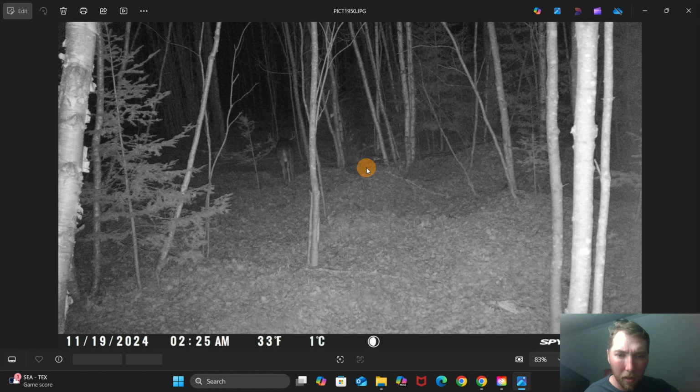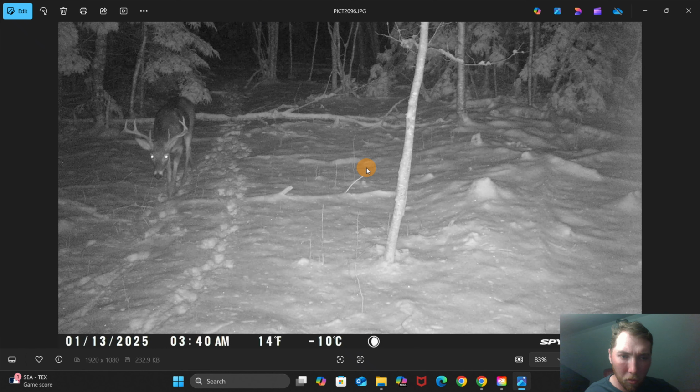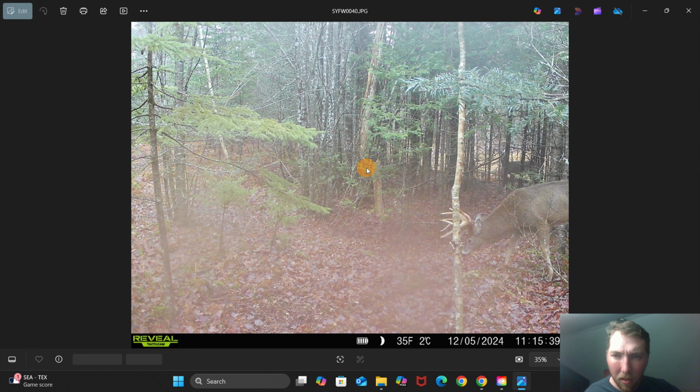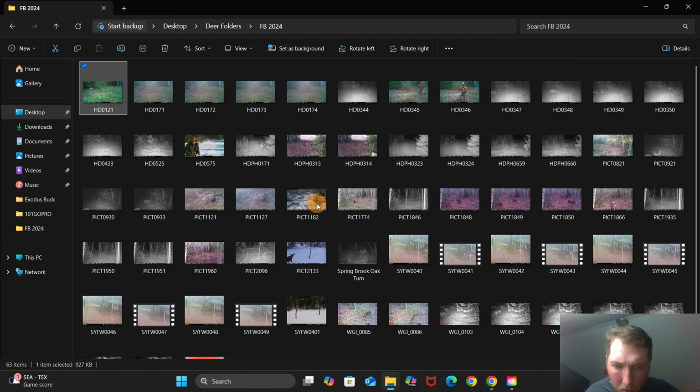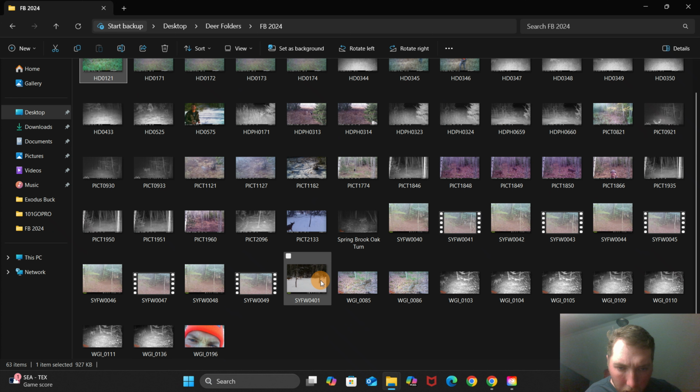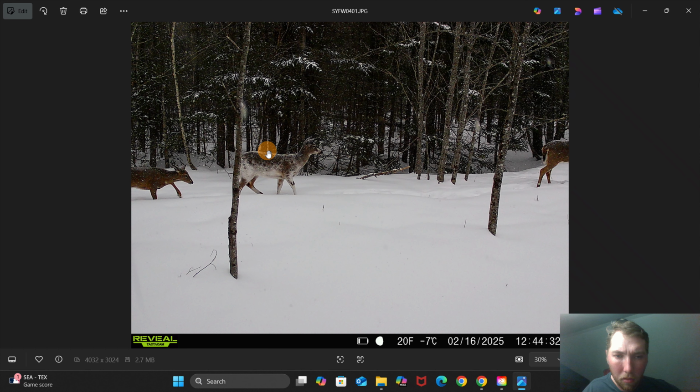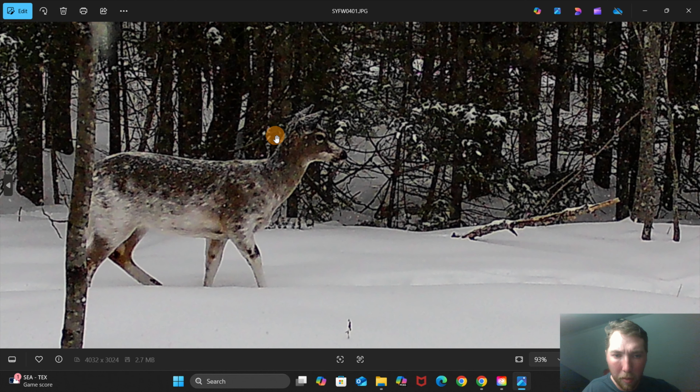But anyways, so some cool encounters, some cool pictures. There's one that's shed. And then I put those videos in there just to make sure I didn't lose them. Anything else cool in here? Oh, yeah. Another piebald doe in the snow. Cool, cool. Pretty neat, pretty neat.